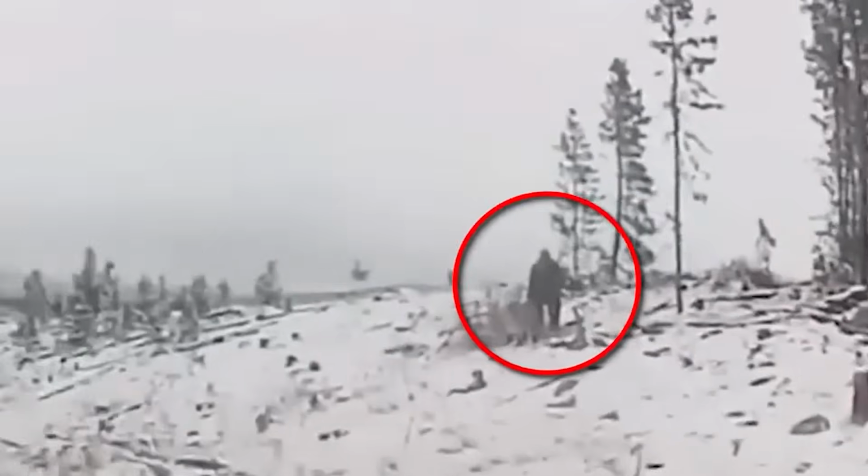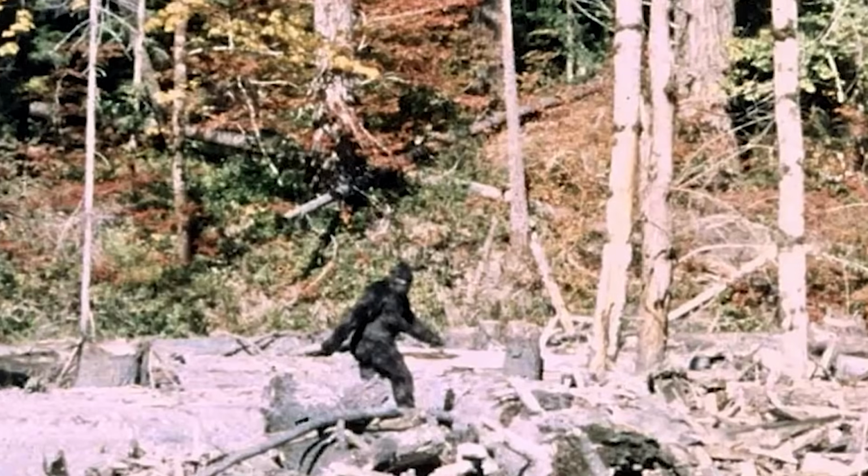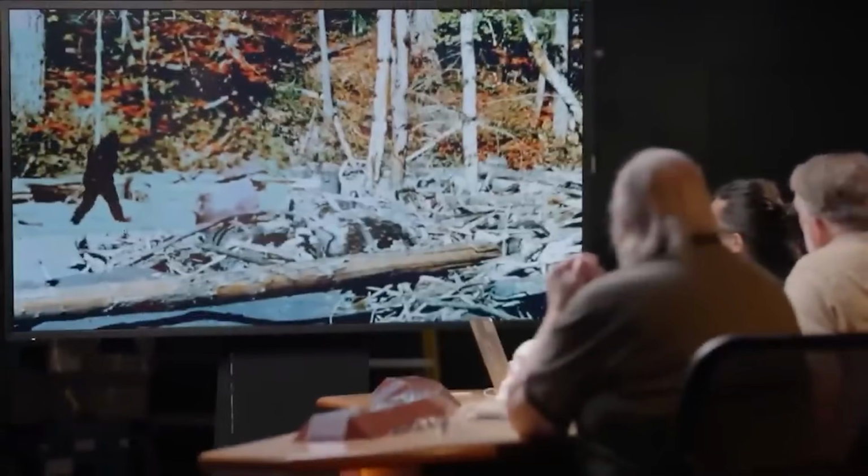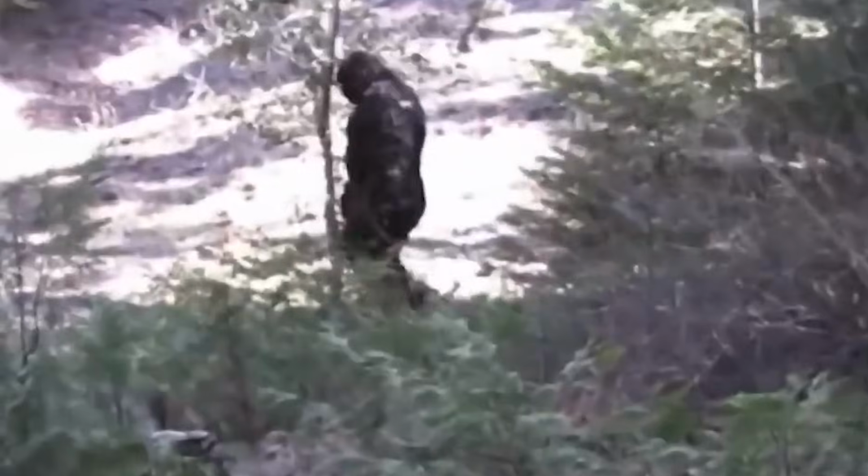Trail cameras are designed to catch what moves in the wild when no one is around. Deer, bears, and sometimes things we can't explain. A recent image, captured deep in the wilderness, shows a massive upright figure lurking among the trees. Skeptics say it's just a shadow or a bear on its hind legs, but others believe this could be the proof we've been waiting for. In this video, we'll analyze the image, compare it to past sightings, and see if this could finally be real Bigfoot evidence.